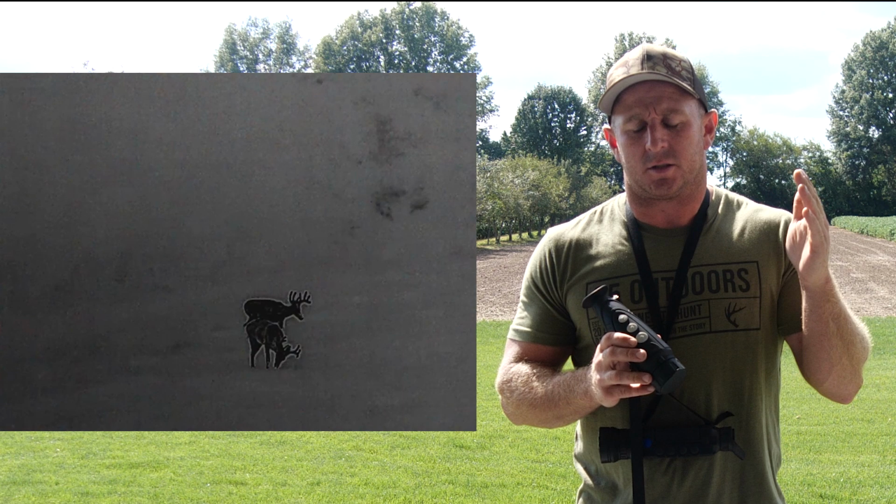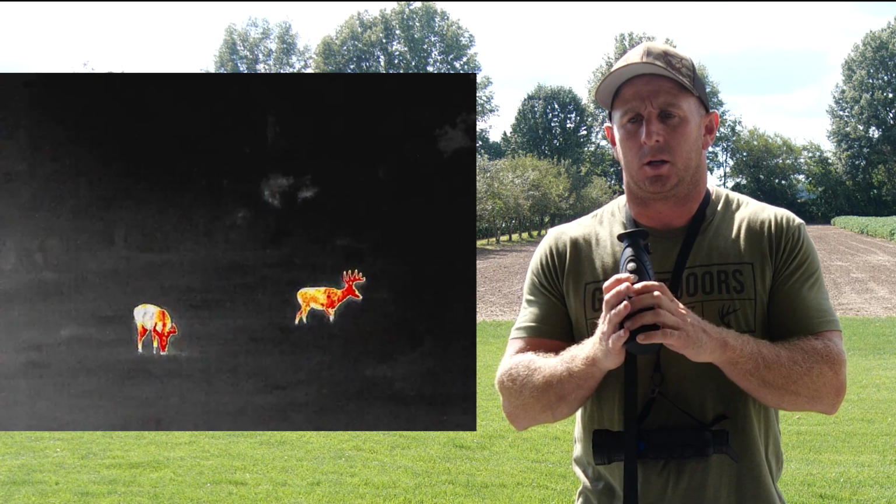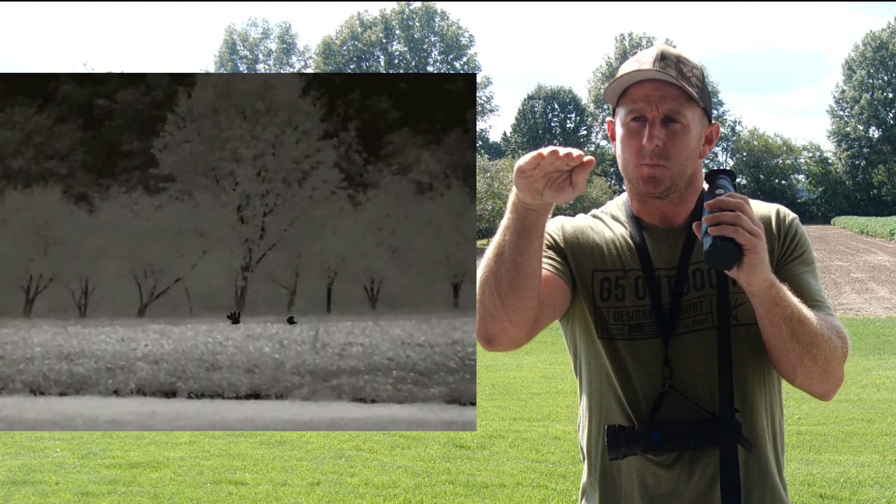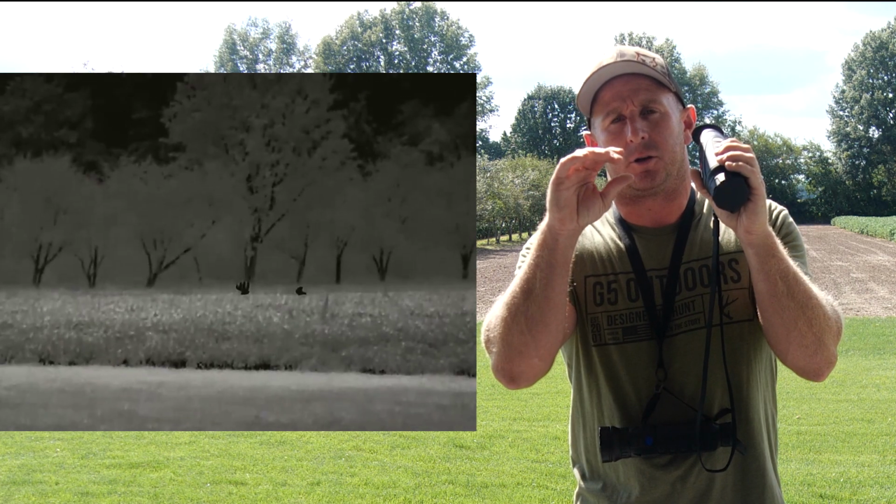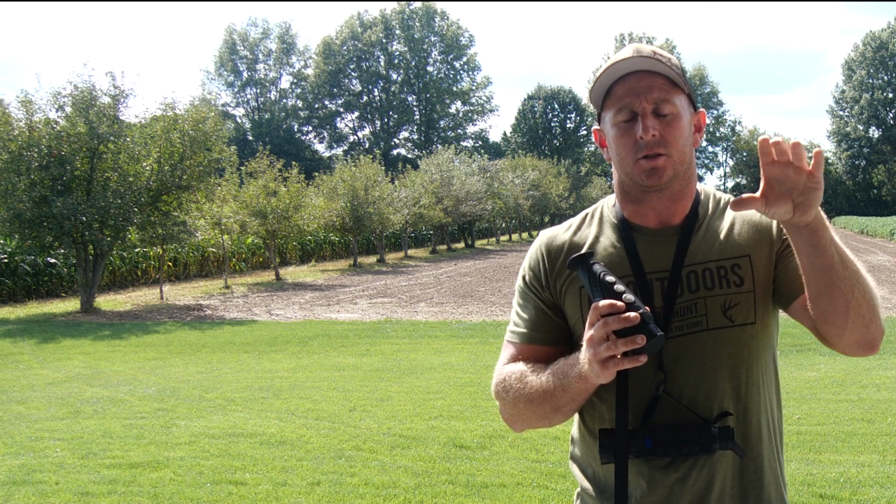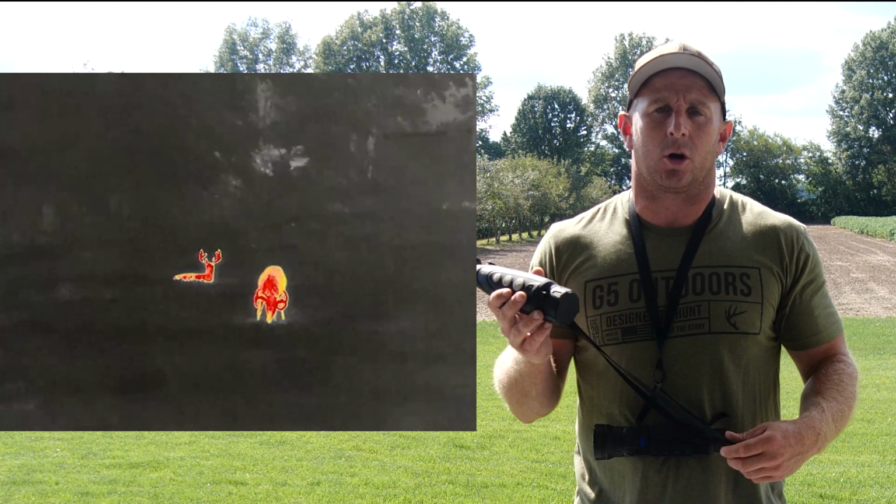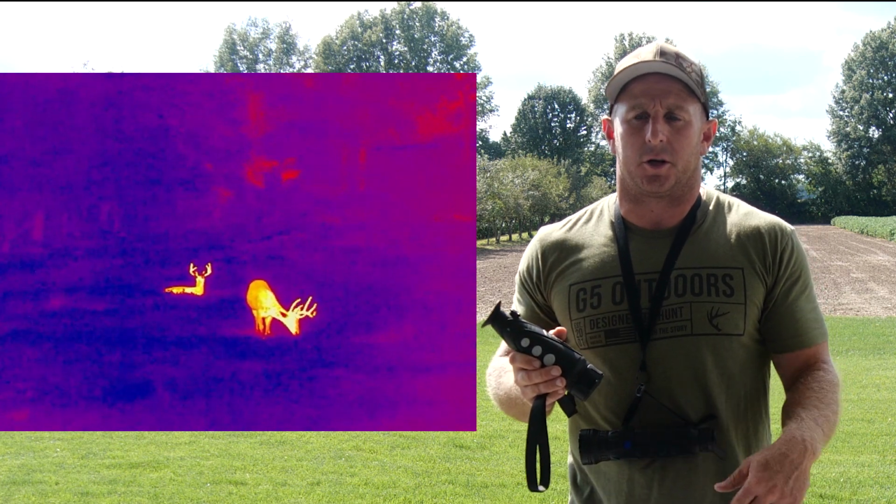I played with those settings quite a bit, and there's several times where I feel like if I'm looking at the far tree line, if you've got your animal in the center of the frame, if you aim up and use the bottom third of your screen, or aim down and use the top third of your screen, it auto calibrates the brightness and how the image looks in there. And with the Infiray, I feel like 9 times out of 10 it's always too dark, or it just doesn't calibrate it as smoothly as the Pulsar does.